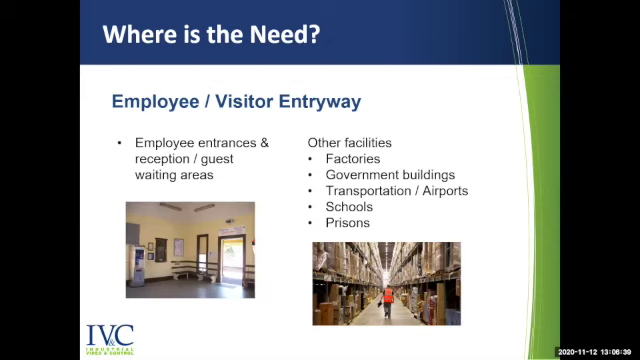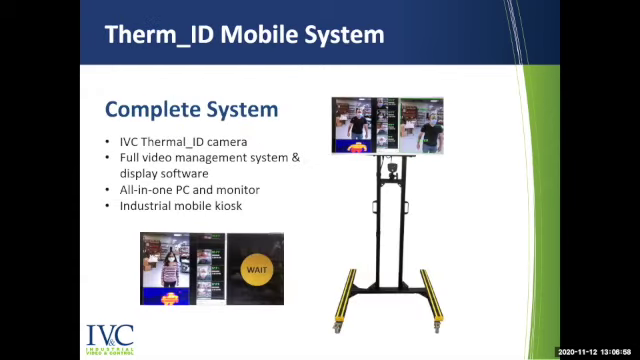The system is designed to be used anywhere employees or visitors are entering an office, factory, store, restaurant, transportation entryways. Airlines are using screening systems like this, for example, and any other type of facility where you may have people coming in and out. And so we're positioning this as a complete turnkey system, easy to quickly deploy and move around to different entryways as needed.